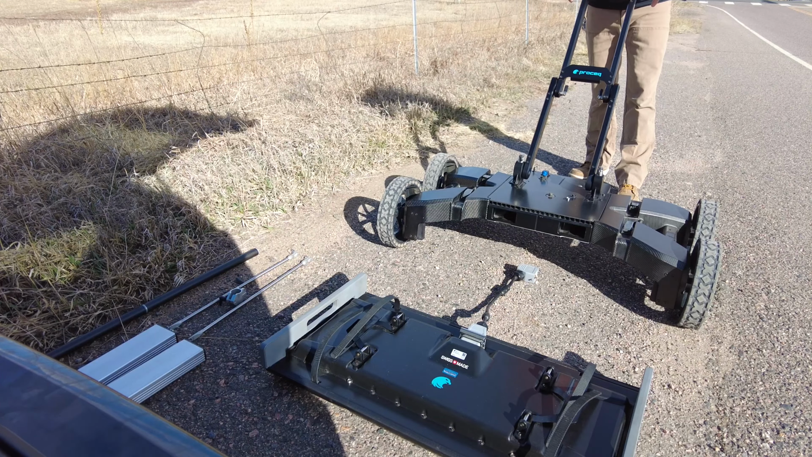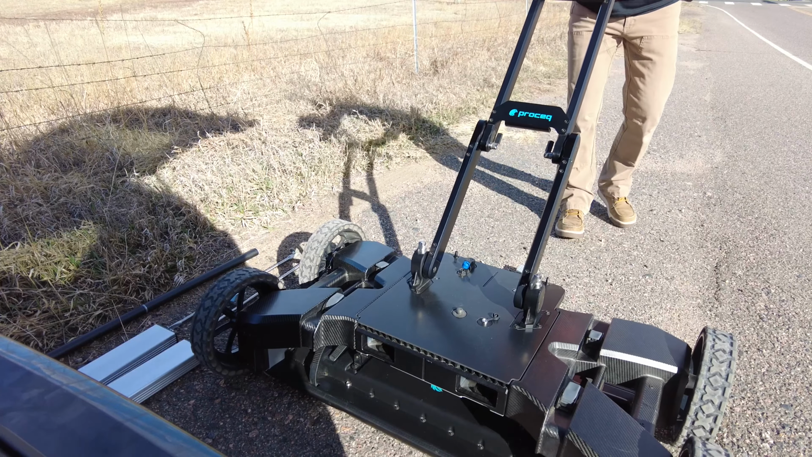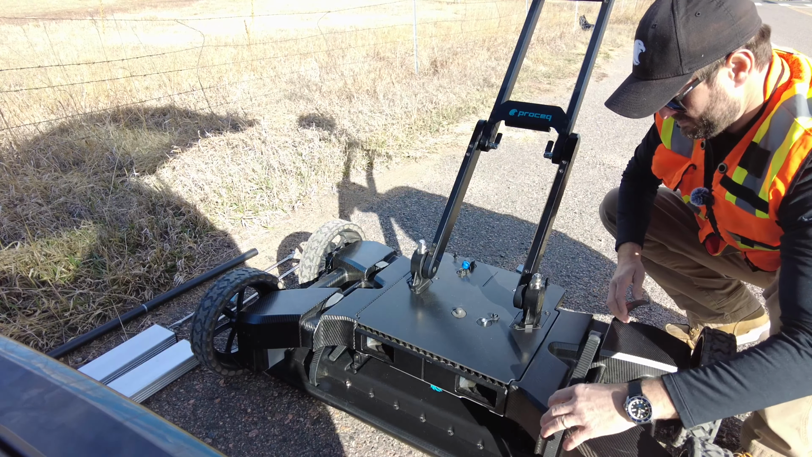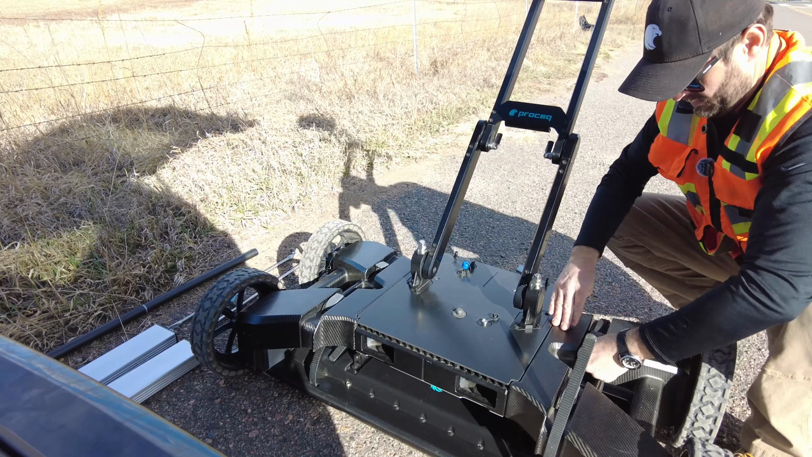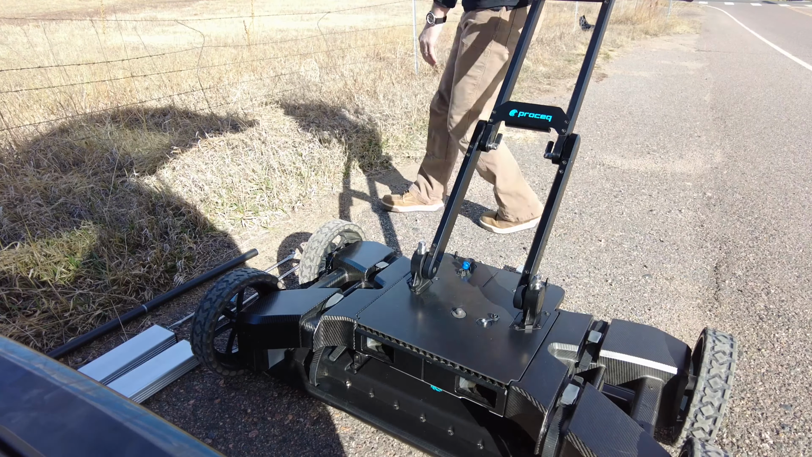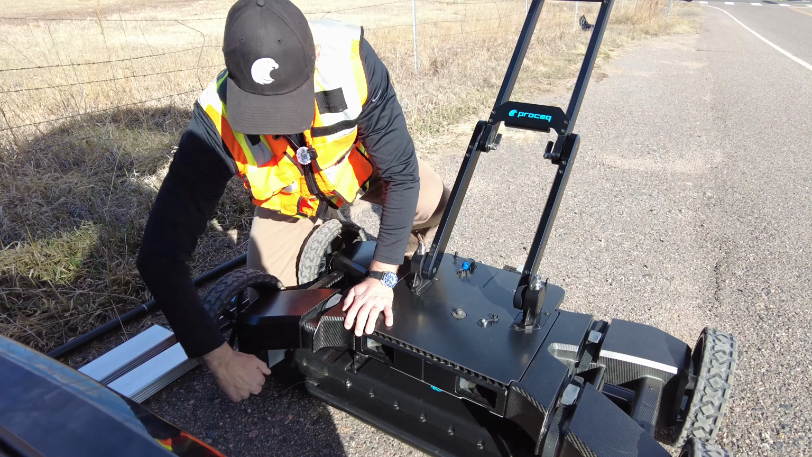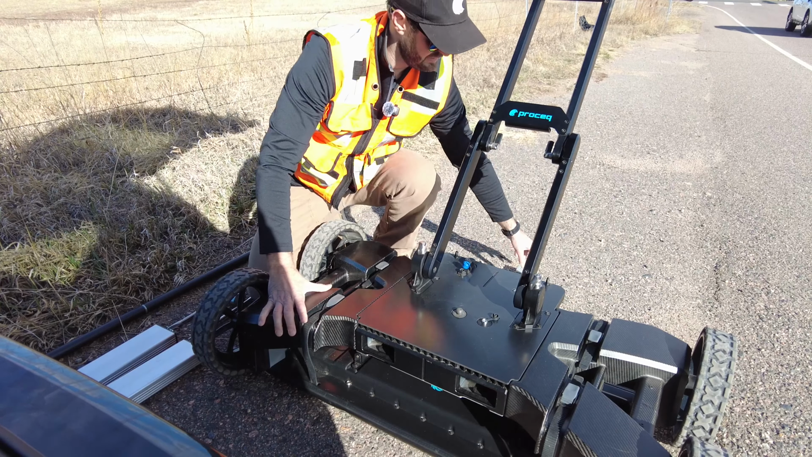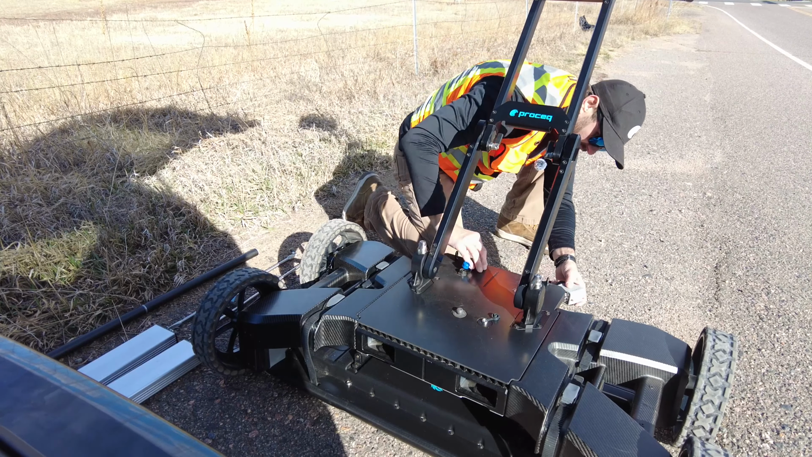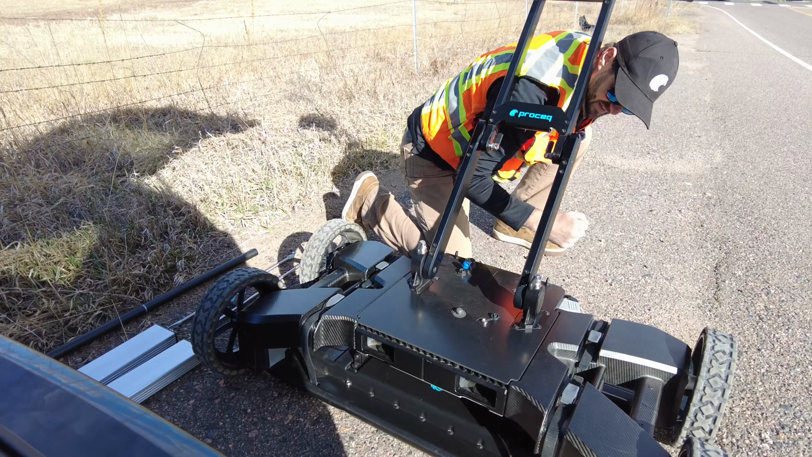Once everything's in place, line it up. Get the straps. Take your antenna cable here in the back. Plug it in, snap it in.